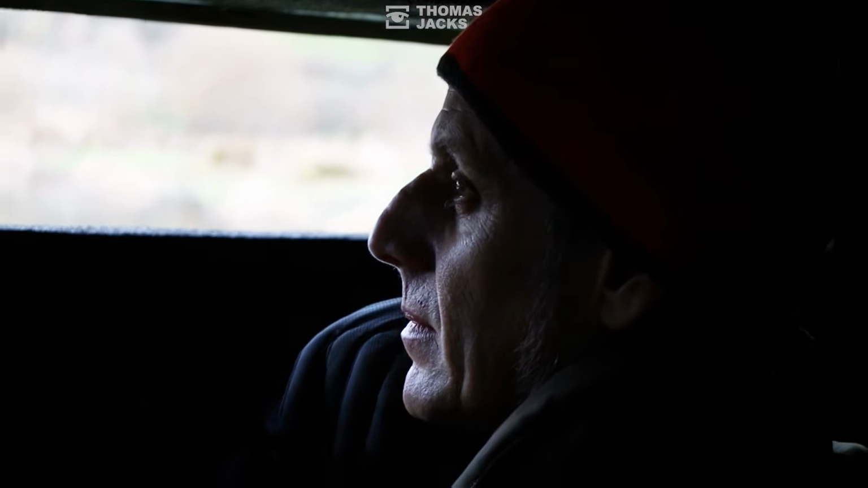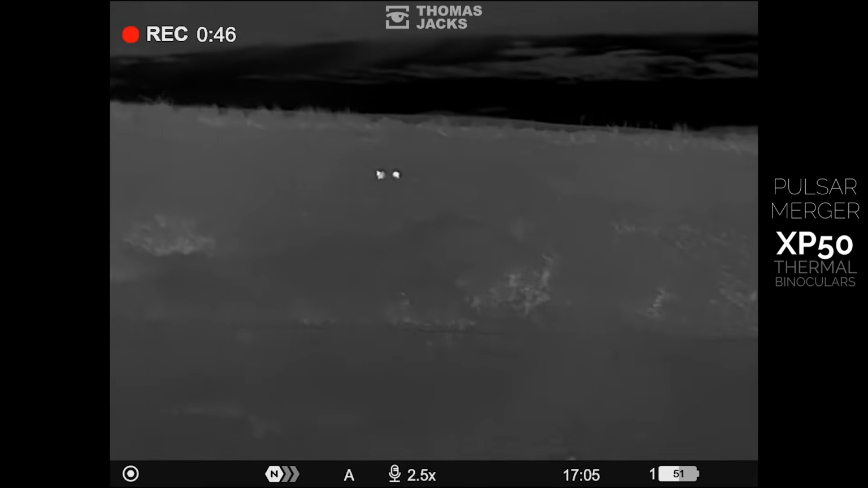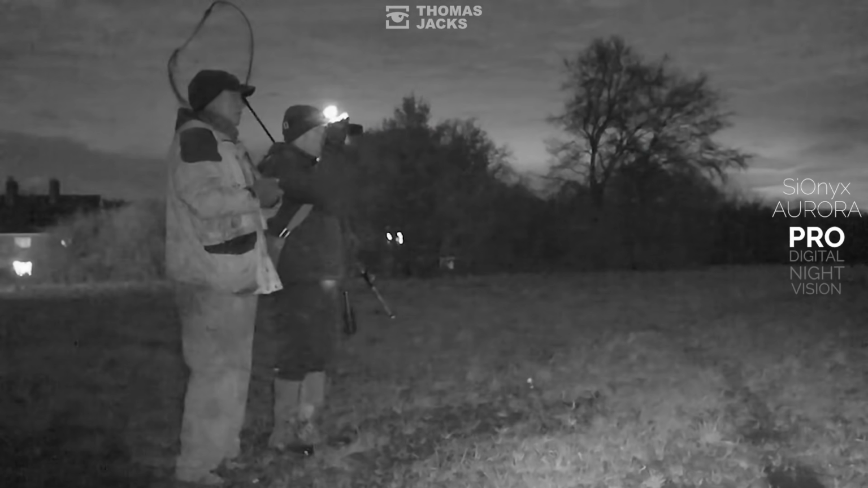The thing with thermals is that price is obviously a major factor. But if you're someone that likes to go out and have an evening walk, I would say a thermal would be an unbelievable addition, because it's going to bring nighttime alive to you. Two or 3 times a year I do nocturnal safaris, I call them, where I take people out and show them through the thermal. Later this evening when we go out, the farmer's joining us, and I've done this with loads of farmers, because they get to see what's on their land at night.